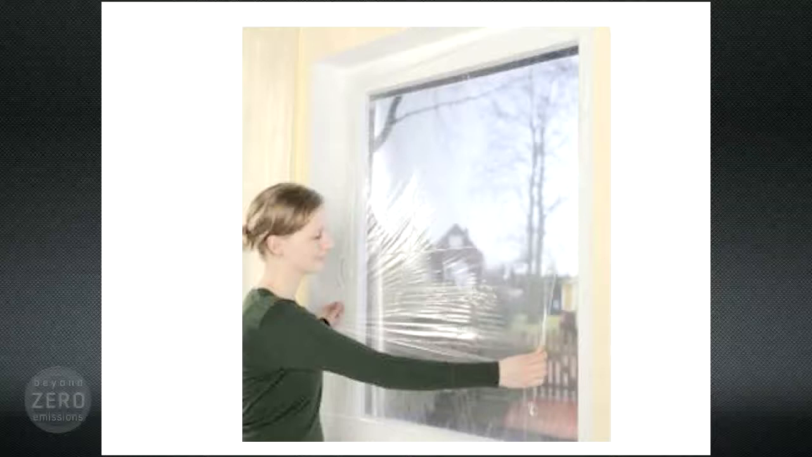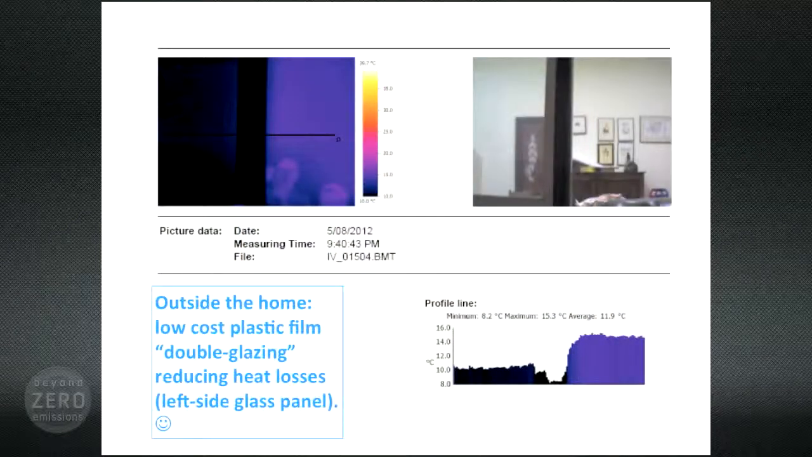Well, this image, taken from outside a home, demonstrates the effectiveness of this film. The thin piece of plastic wrap has been installed inside the house over the window frame here on the left, whereas there is none of it on the right. And you can see the temperature difference. So this photo is taken from outside, and with the film, we only can record 10 degrees, whereas without the film, it's 15. Heat pouring out through that window. So they actually do some good.